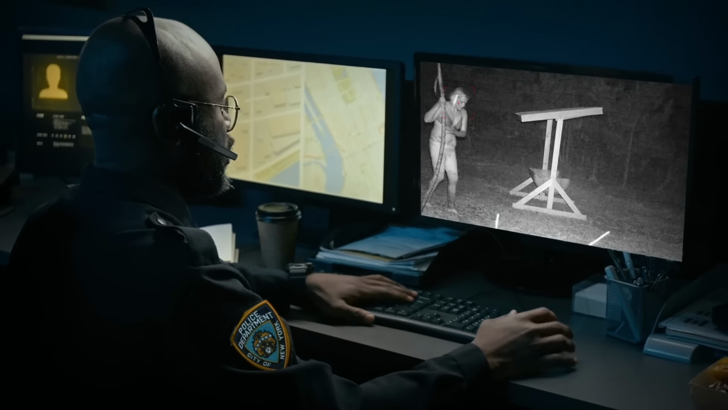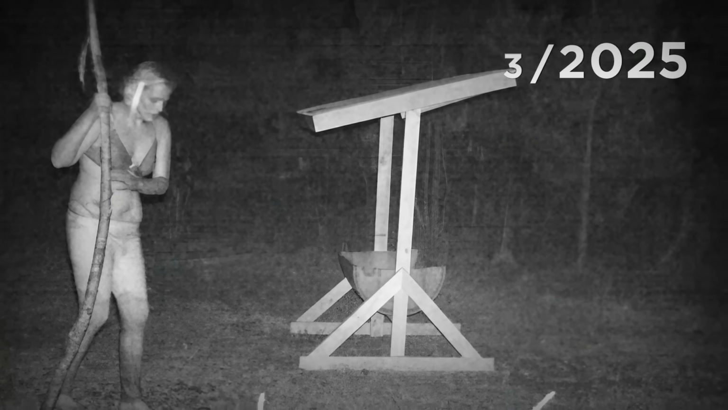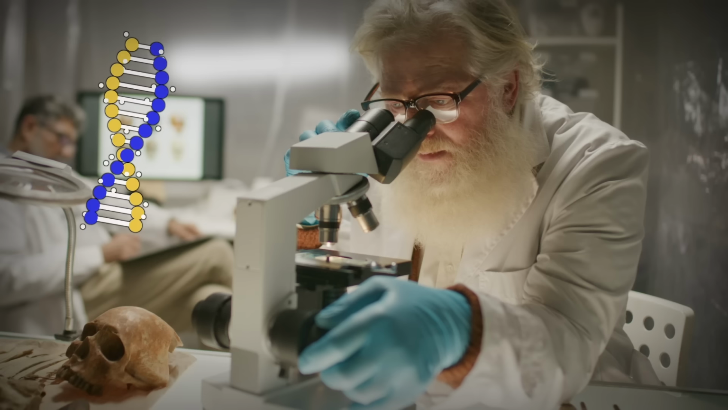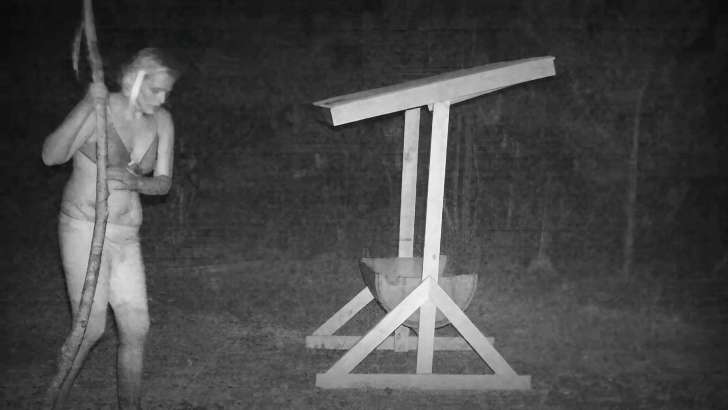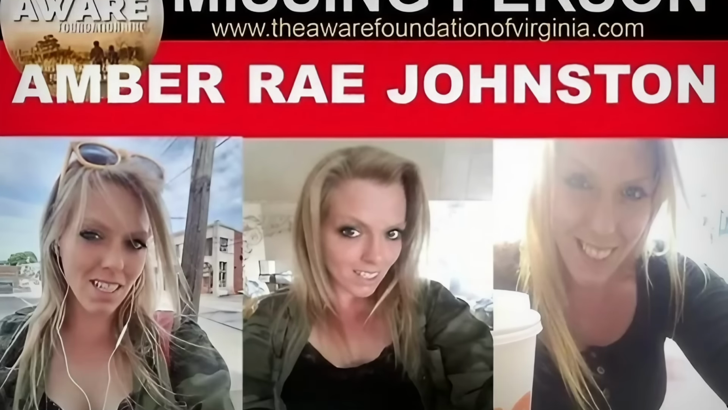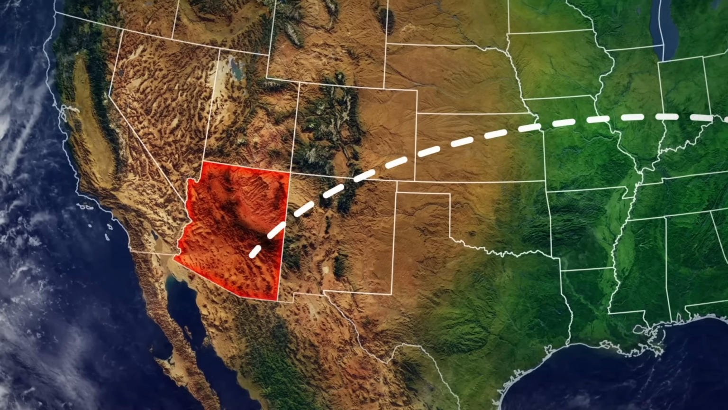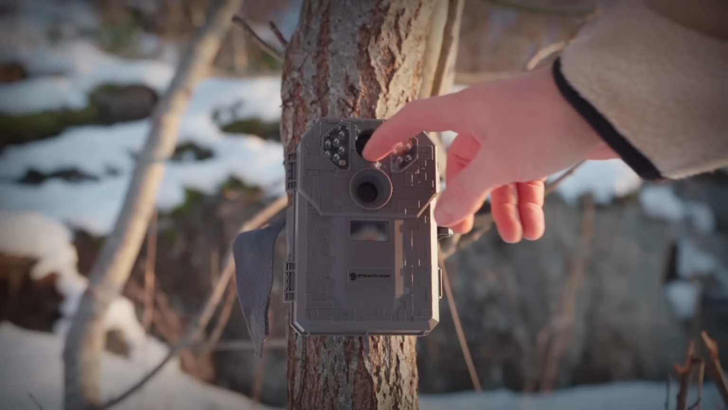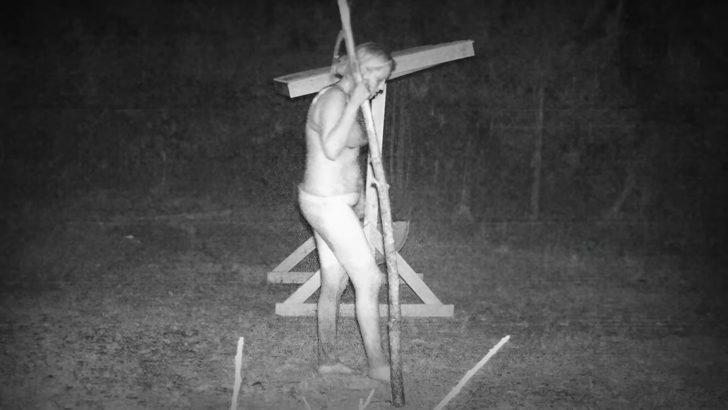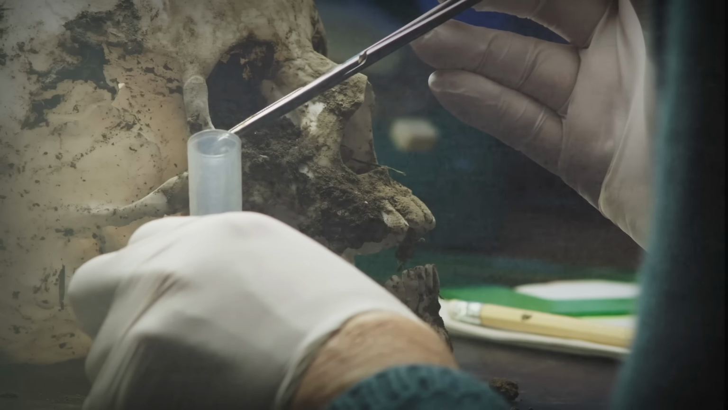Initially, despite these images, police were unable to identify her, and for over 2 years, the case of the woman in the woods remained cold, until March 2025, when finally, DNA analysis of her remains revealed that the Anson County Jane Doe was 26-year-old Amber Ray Johnston. Amber went missing in August 2021 and was last seen across the country in Arizona. So if it hadn't been for the trail cameras capturing her in North Carolina, it's doubtful she would have been considered as a possible DNA match for the skeletal remains.